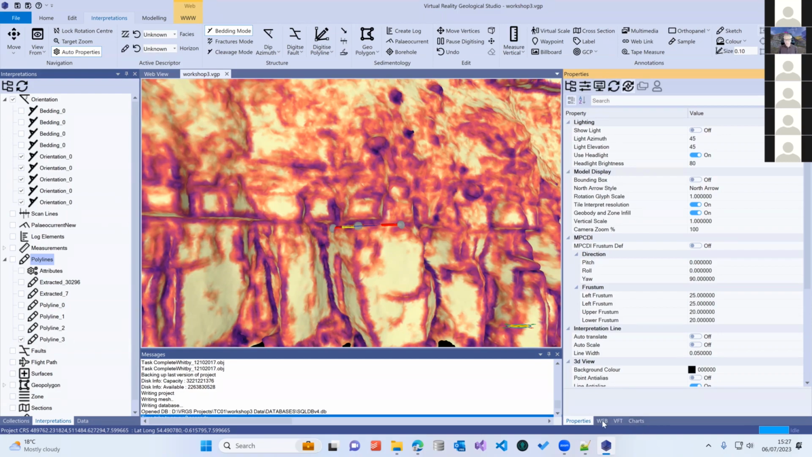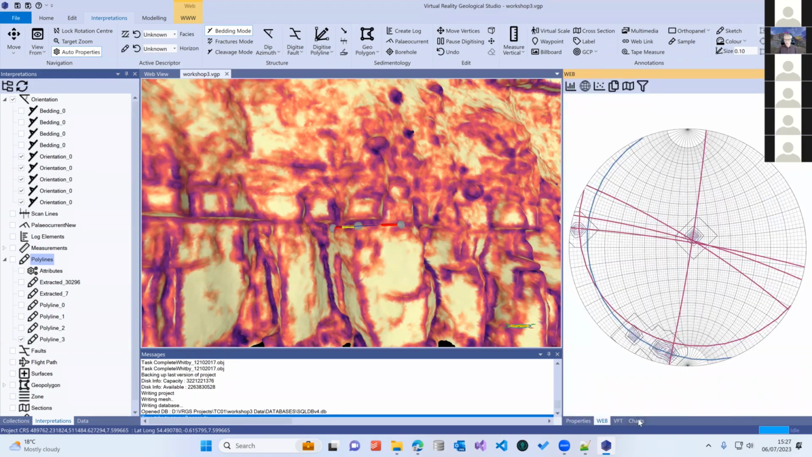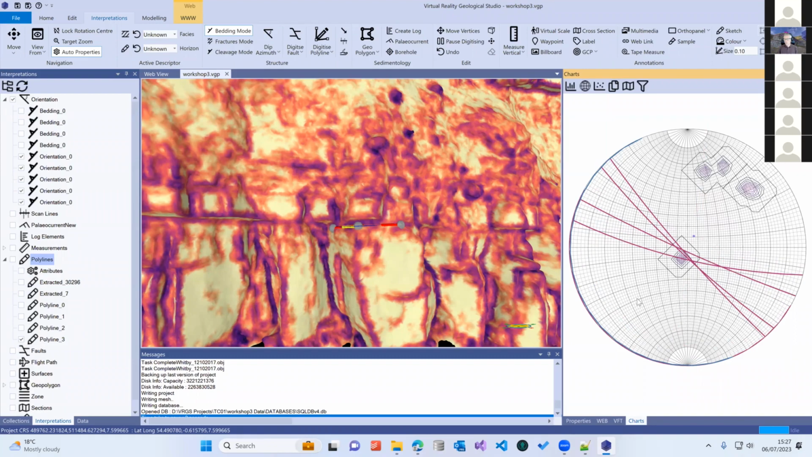Anyway, so we can go back to our charts view, and then we can say correct regional, and it will take the regional dip out of the data of your StereoNet and plot your StereoNet in a corrected orientation.